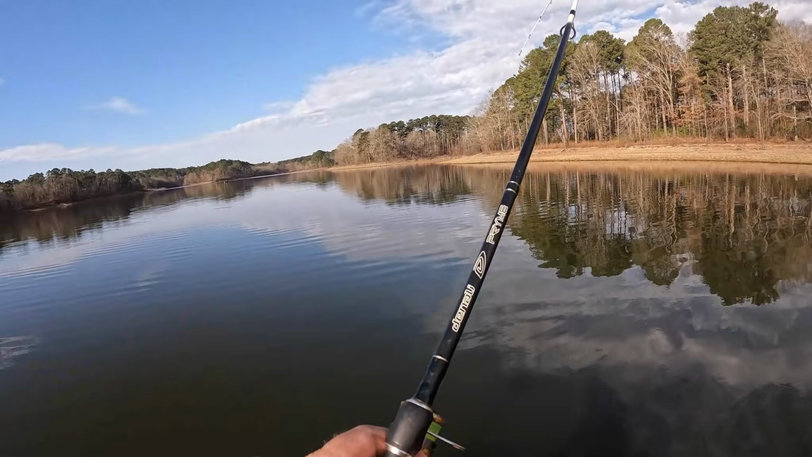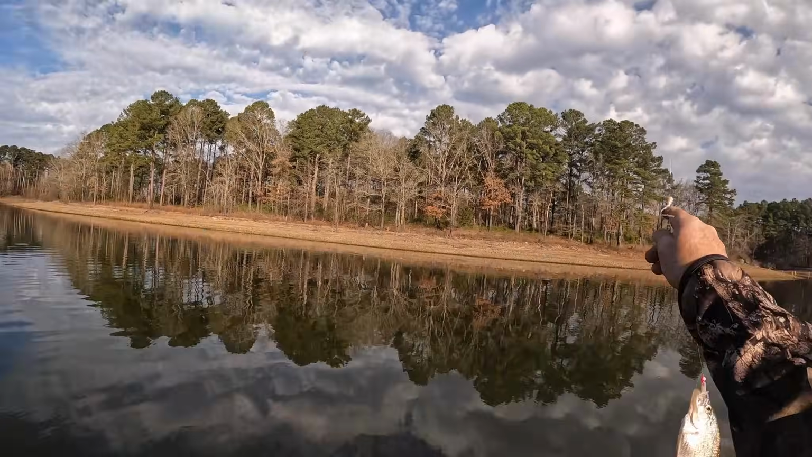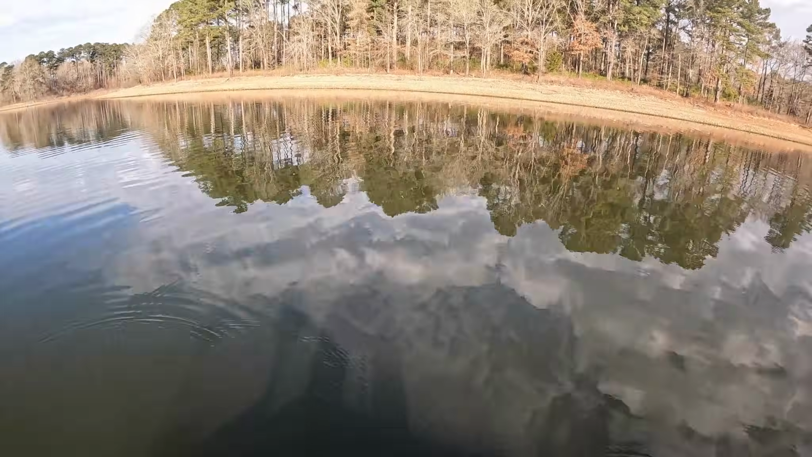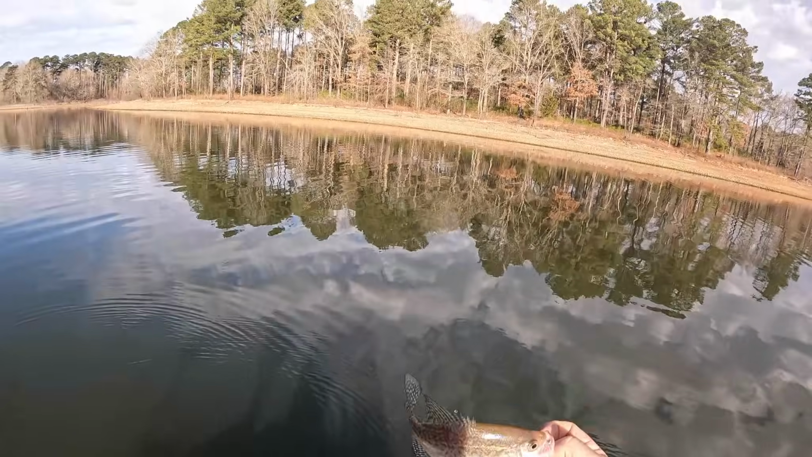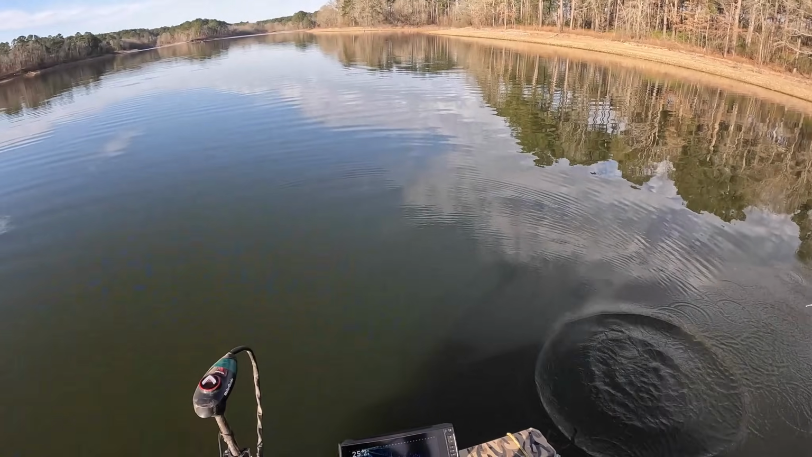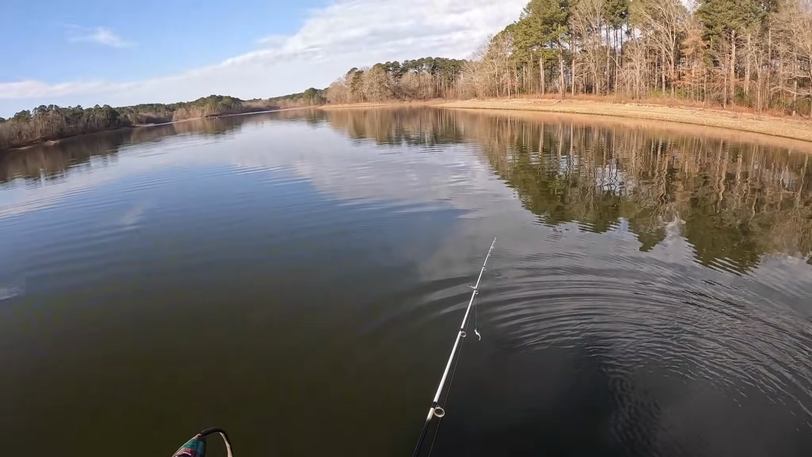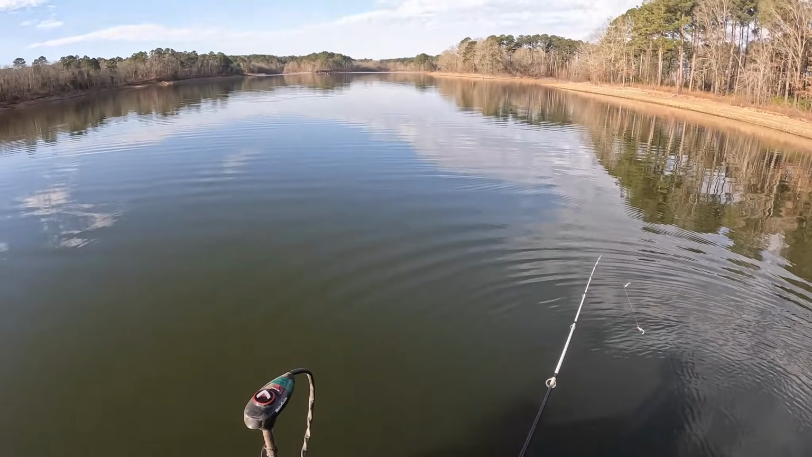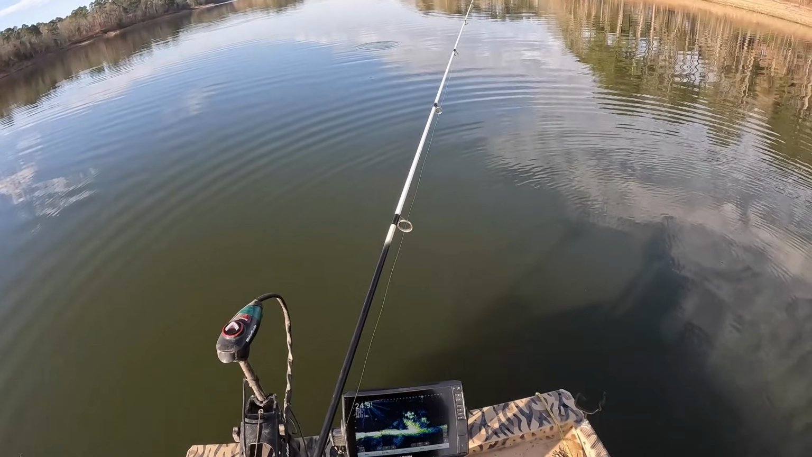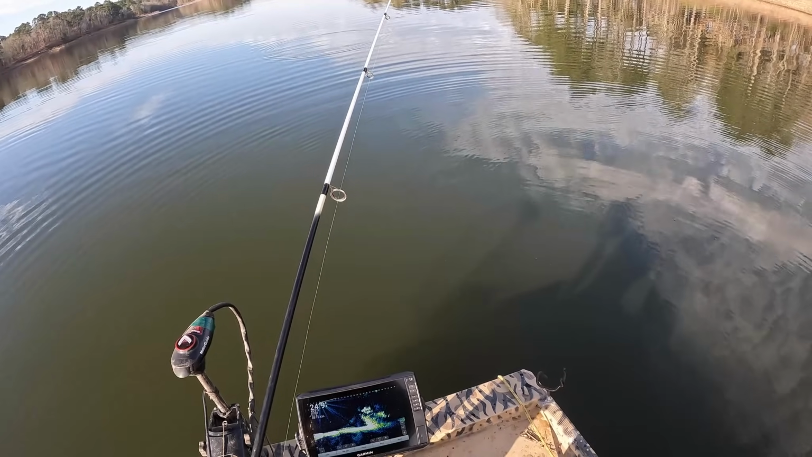There he is. A little bitty dink, I can tell. Now that one's going back in. That's a super dink. But, boy, isn't he a monster? And right back to the school he went. His mom or dad needs to spank him, tell him to stay in his room. They need to be out here doing all this feeding.